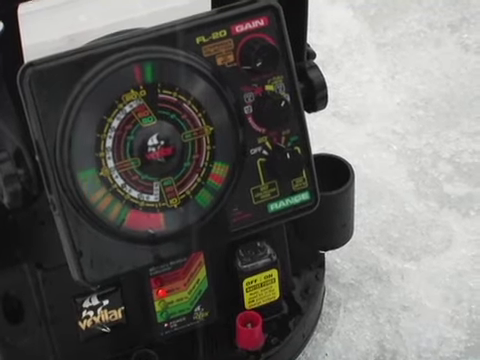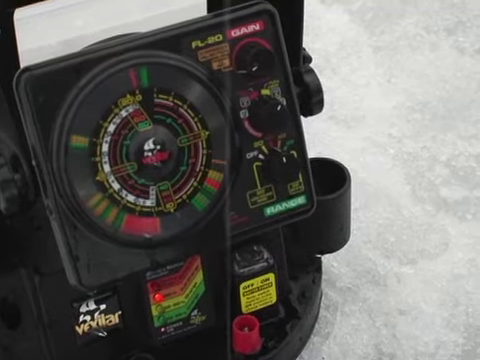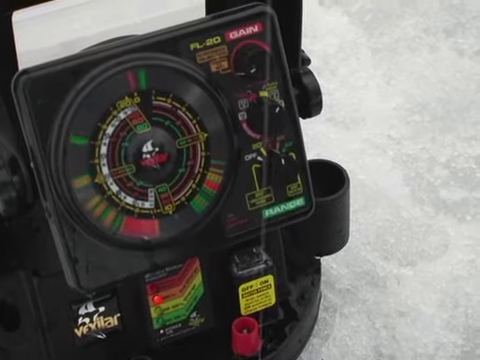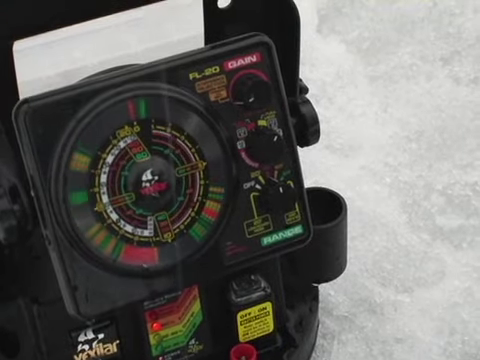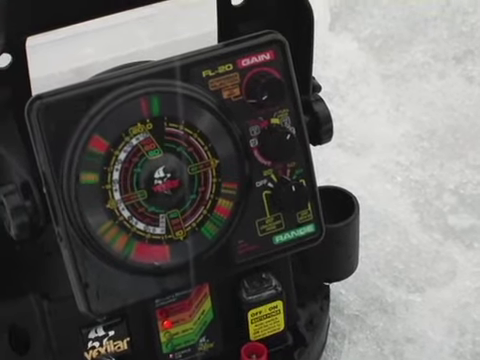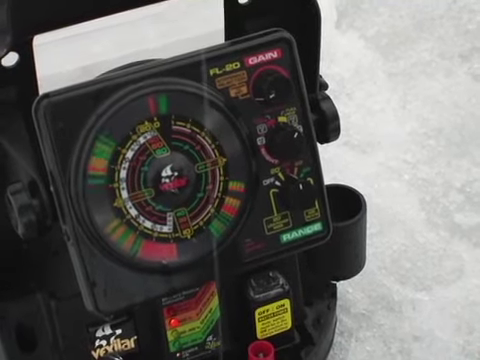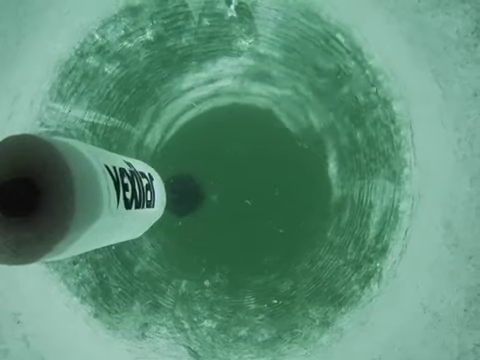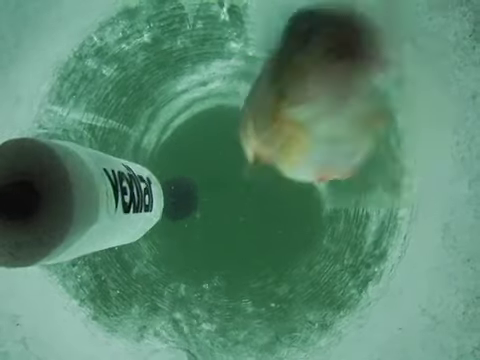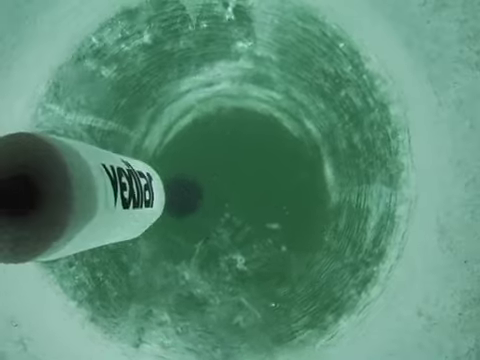I like to tease them fish up as high as I can. See them fish coming up on the dial there? Up, up, up. A lot of times the higher you get them, the easier they are to catch. There, I got them. Okay, well, it feels like a good one. Oh. Now there was a nice perch.